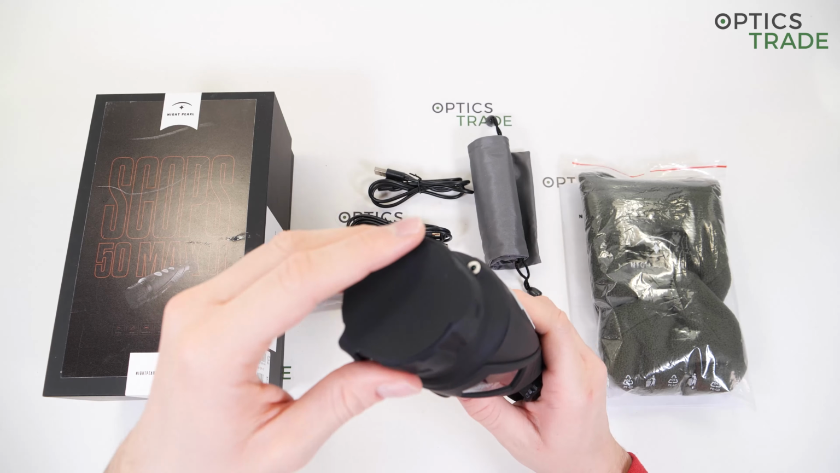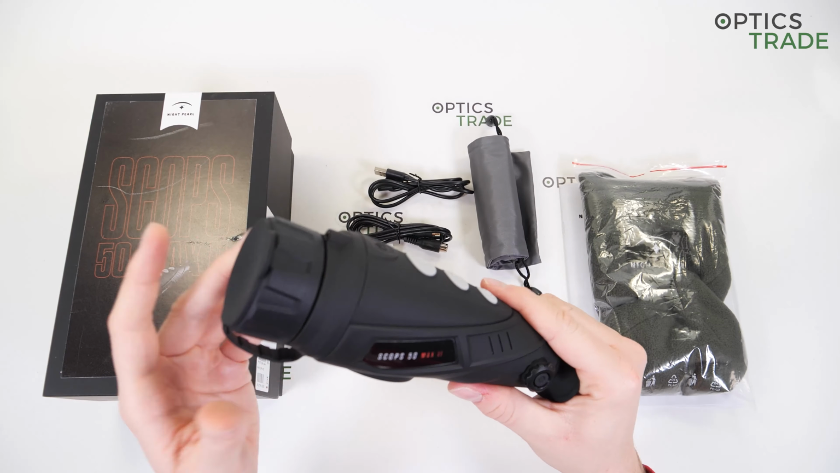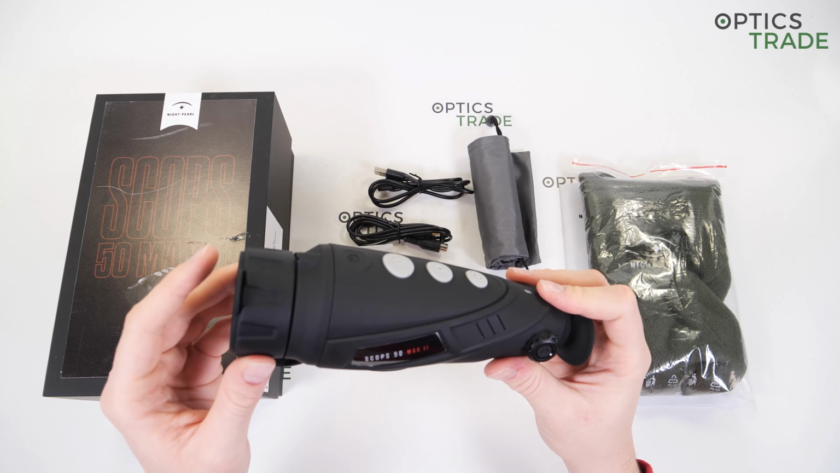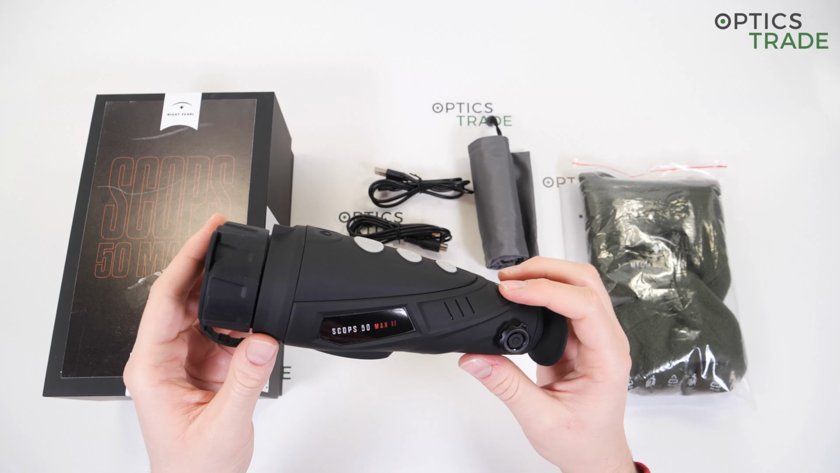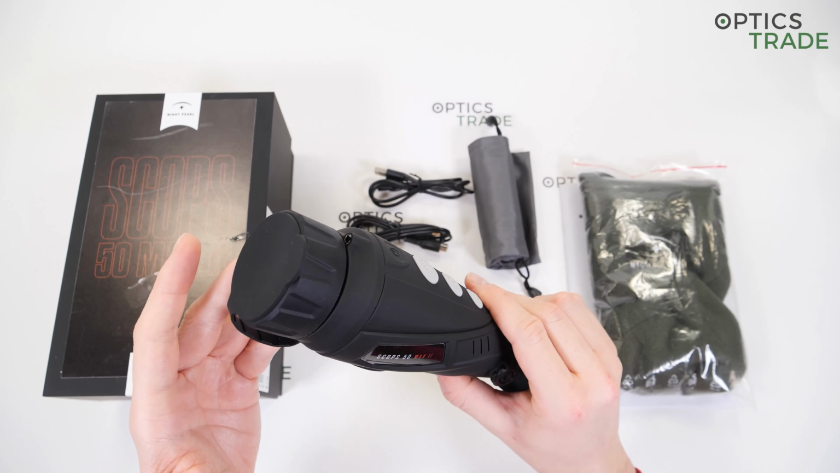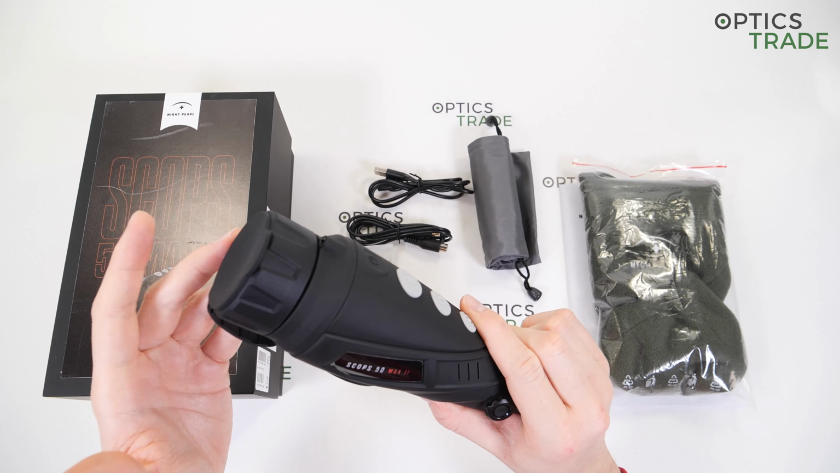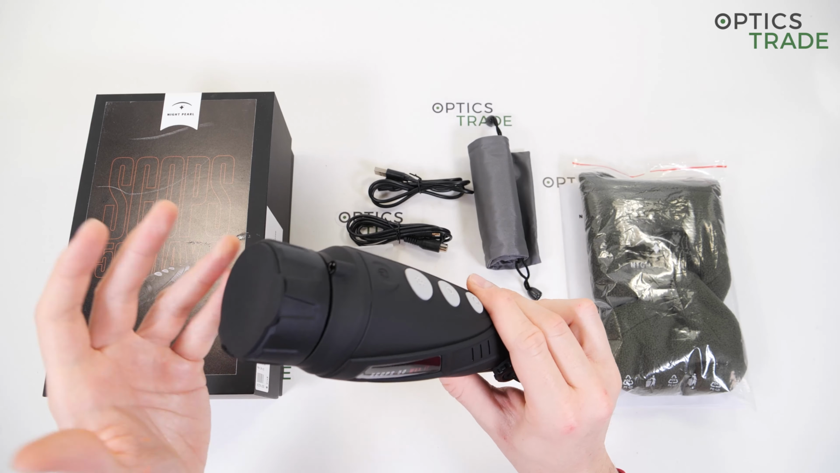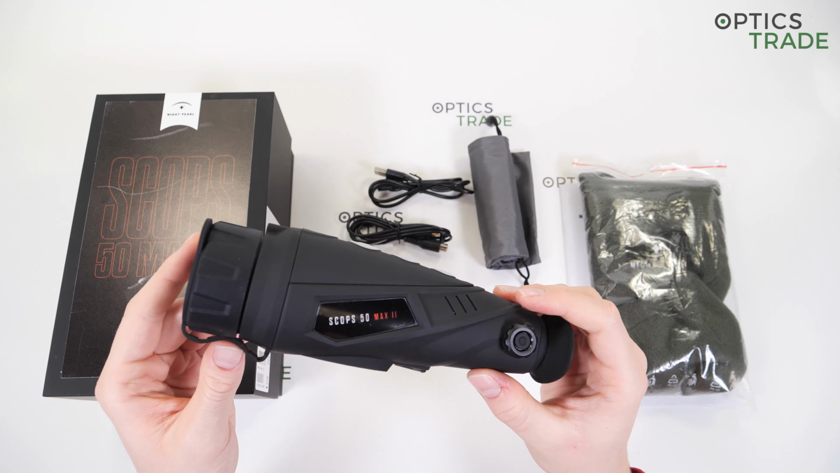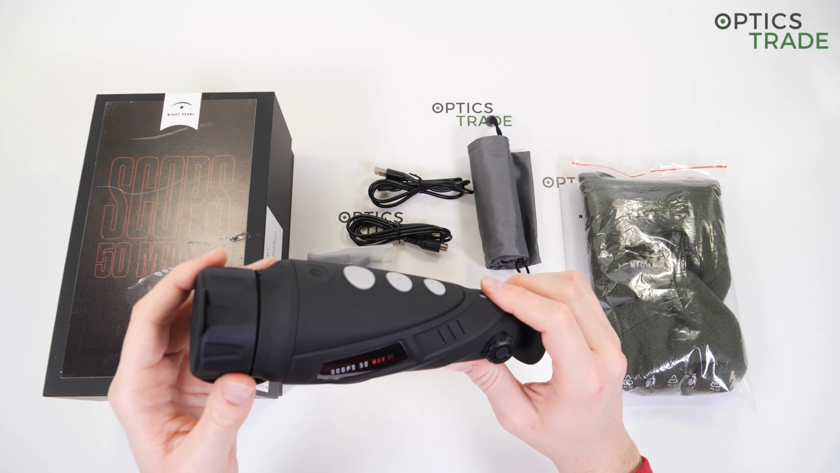Now that we're done with the optics, I want to talk a little bit more about the features, and I would like to start with the feature that is not yet available, yet it looks really promising. In January 2021, Nightpearl will presumably launch a new feature called the Nightpearl Image Improver. This is a feature that basically improves the sharpness and clarity of the image so that you can see the details even better. As I said, it will be available probably in January 2021, and I'm really looking forward to seeing this feature on the device that I have right here.